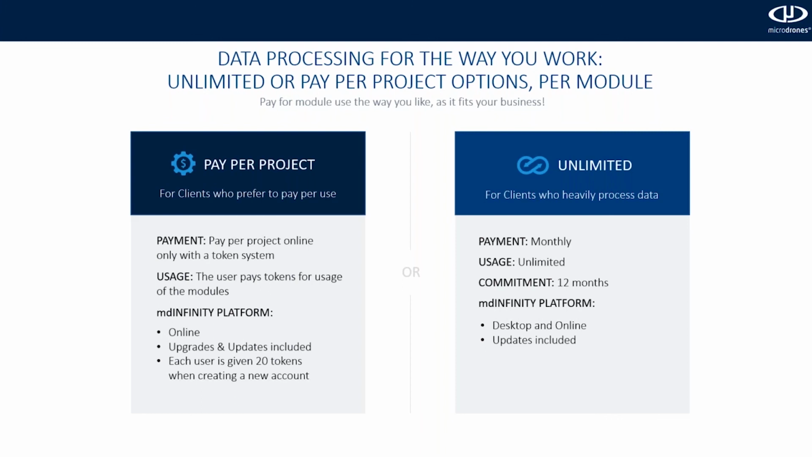Now, for you heavy users who are going to be processing on a continual basis, and maybe you have a lot of jobs in your pipeline, then you'd want to use the unlimited option. Again, this is paid monthly, and now your usage is unlimited for 12 months, and you're able to use it both on the desktop and online, where all updates are included.